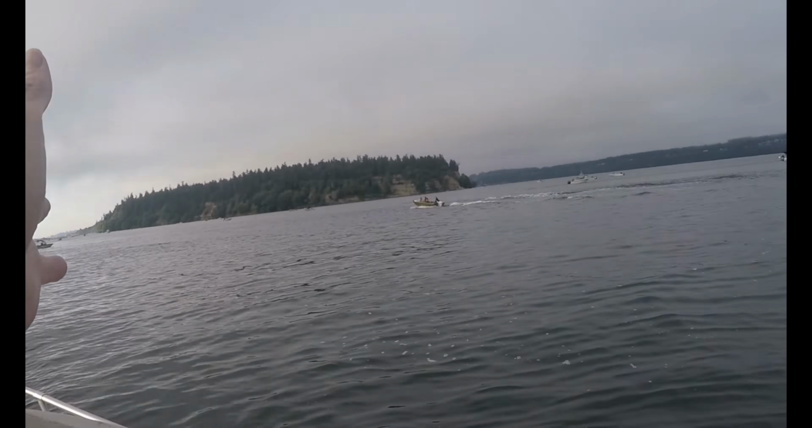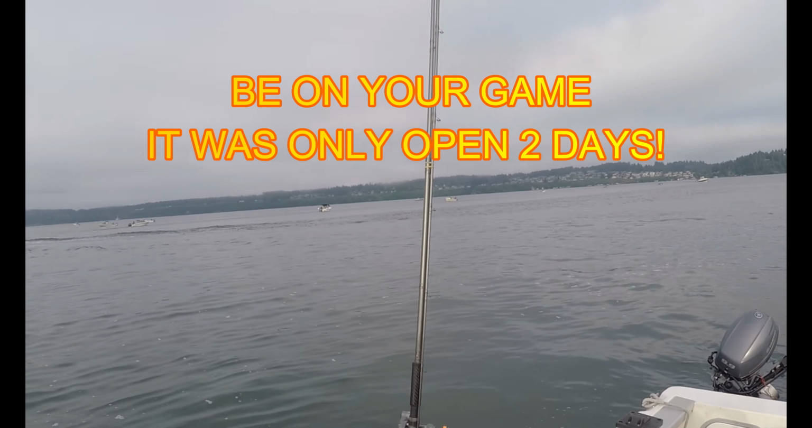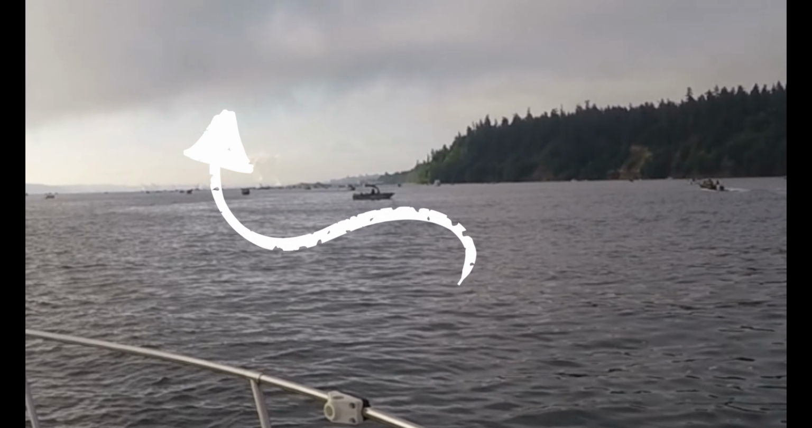All the fish are stacked up here. That's how come I knew these boats would be catching fish left and right over here, which they are. I mean, like 6 or 7 I just watched get caught. And you can see the rip, the water change. The fish get pushed up against us.